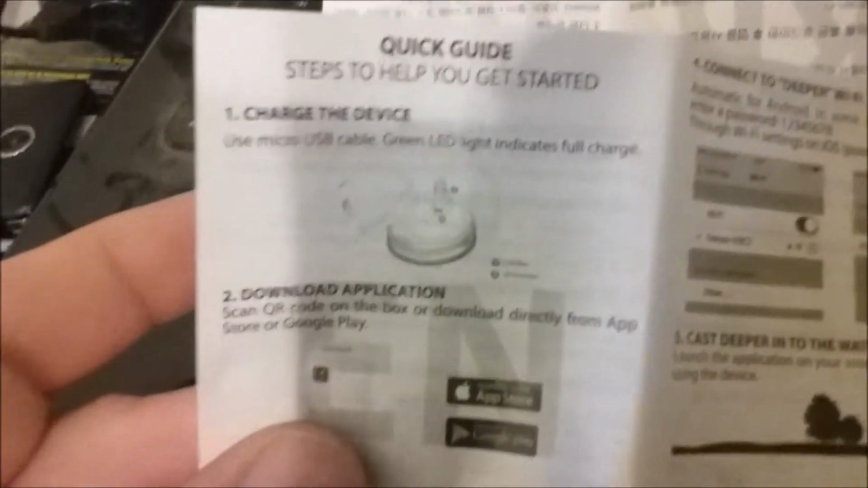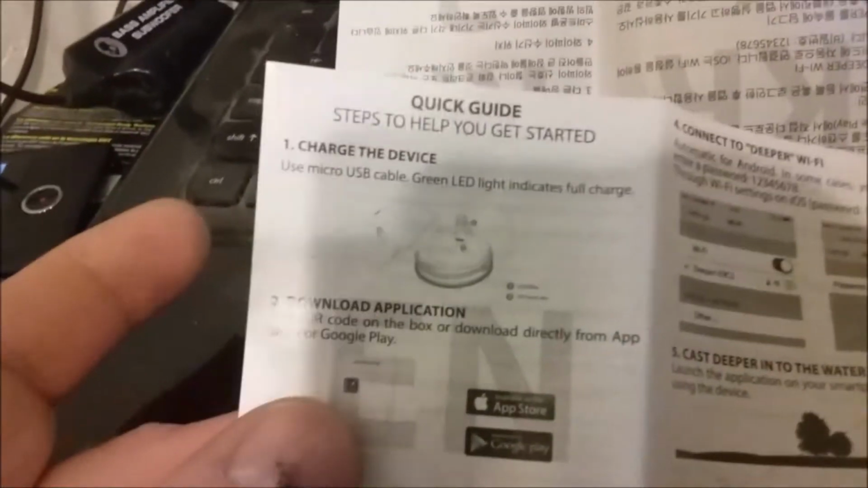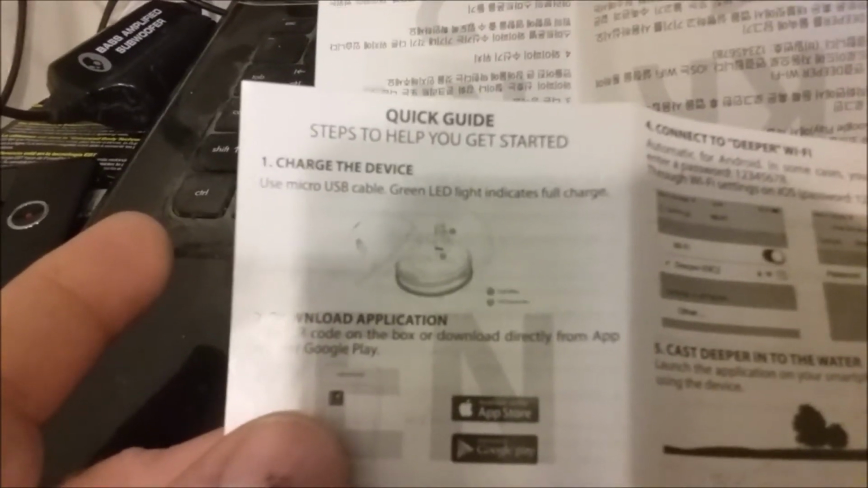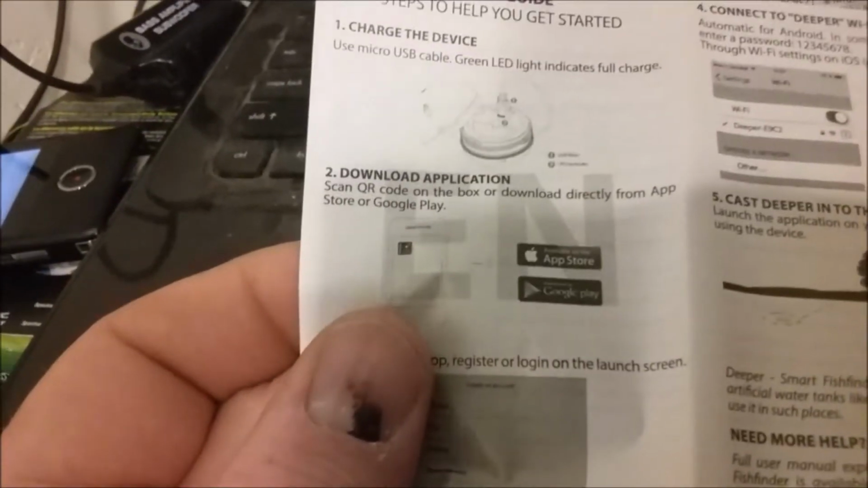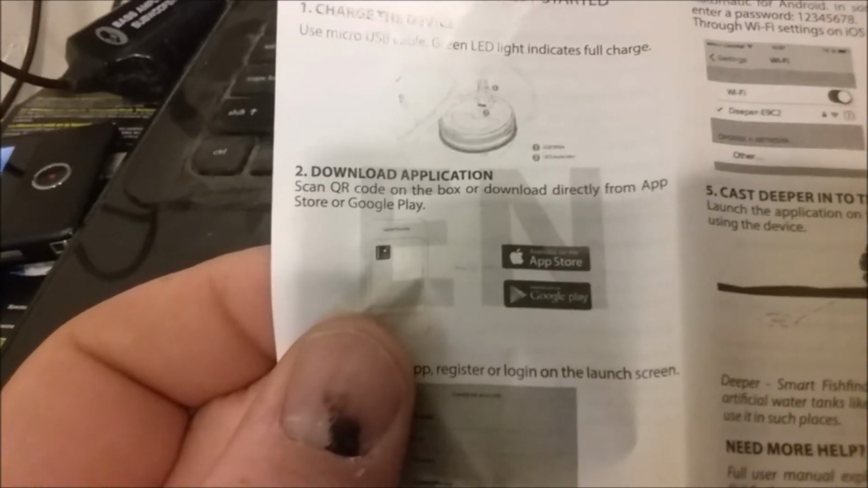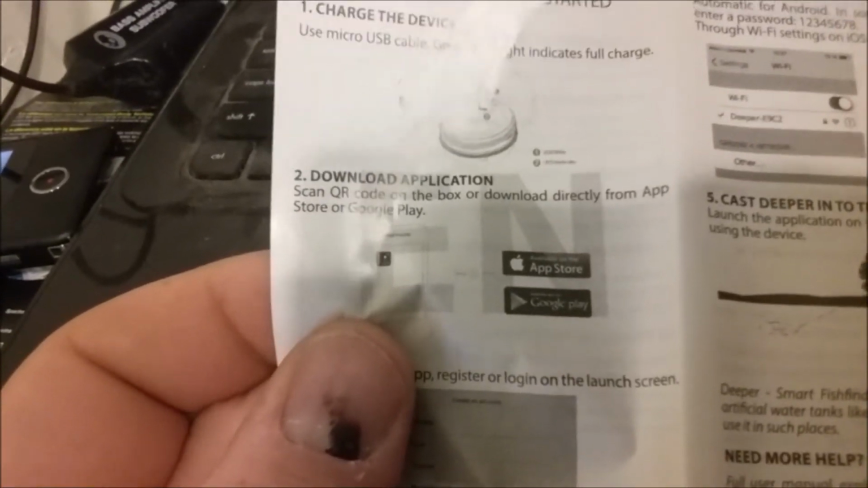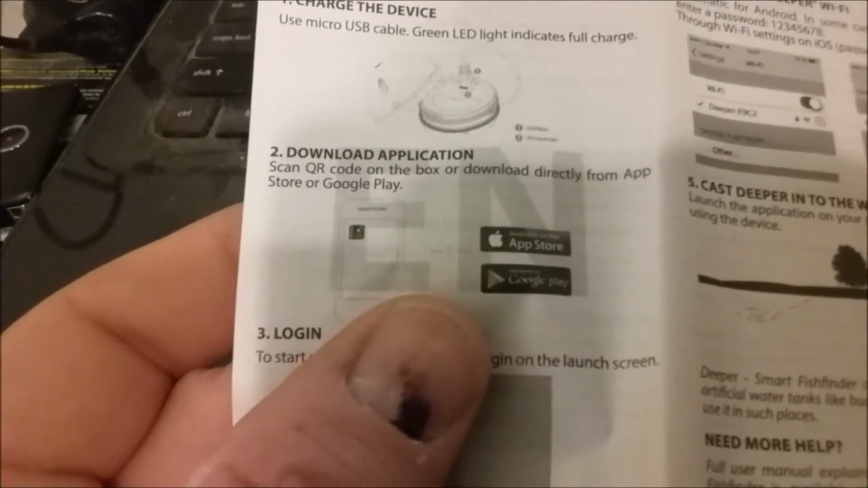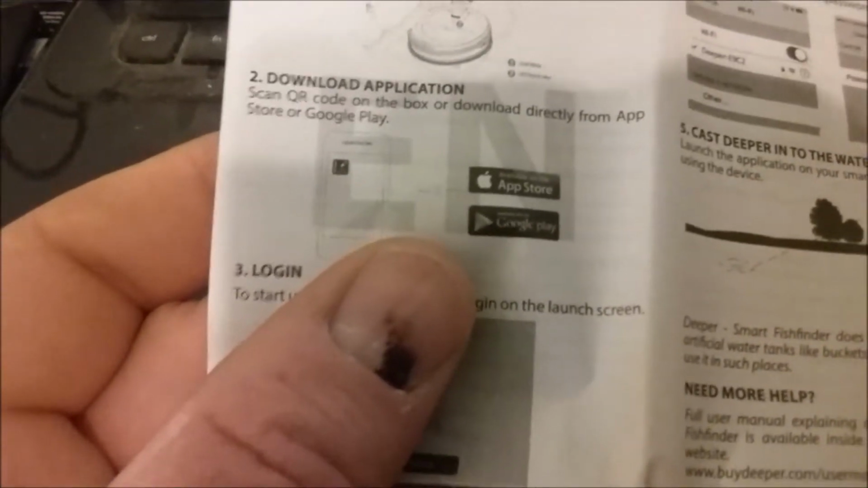Okay, here's the instructions. And what the first thing says is use micro USB cable. Green LED light indicates full charge. Okay. Download application. Scan QR code on box or download directly from App Store or Google Play.